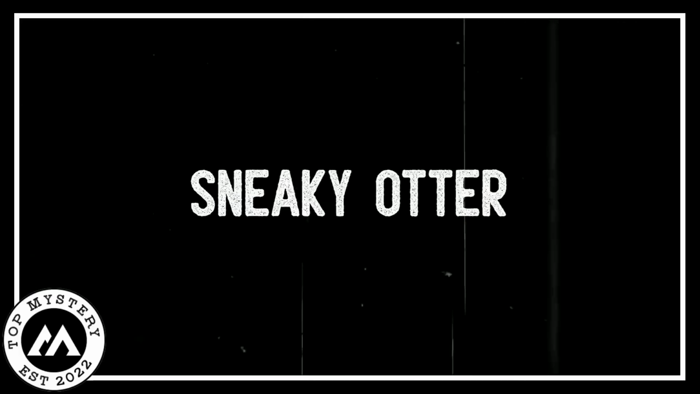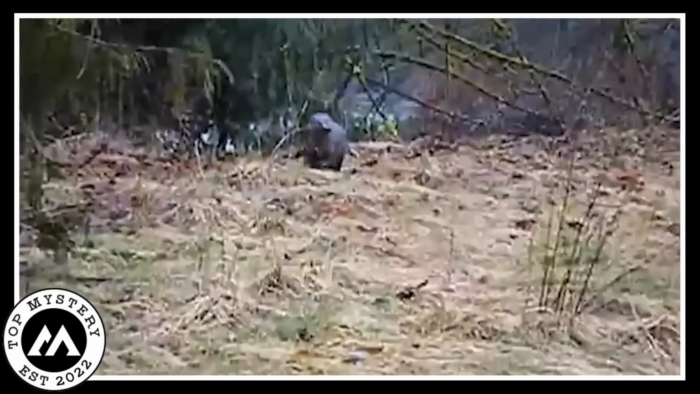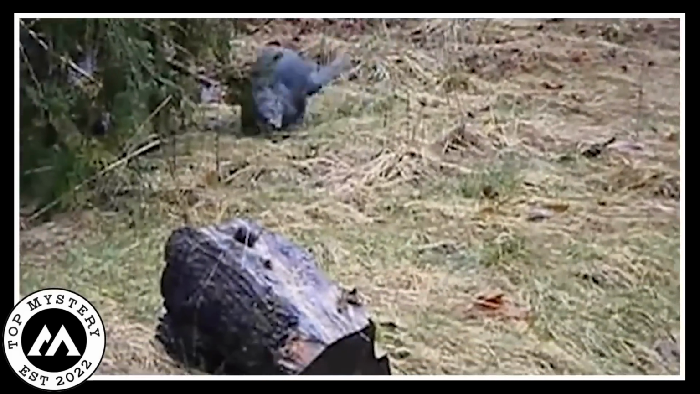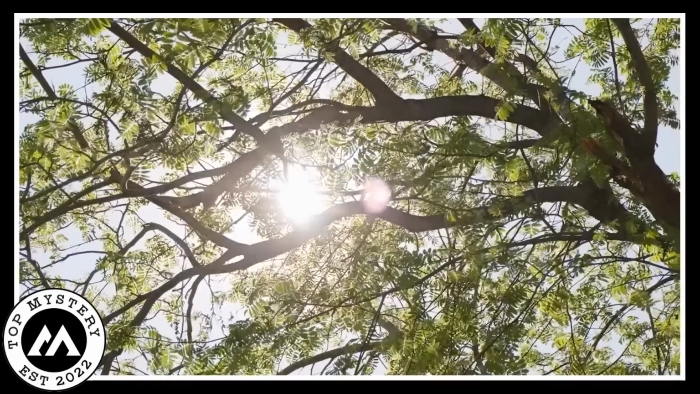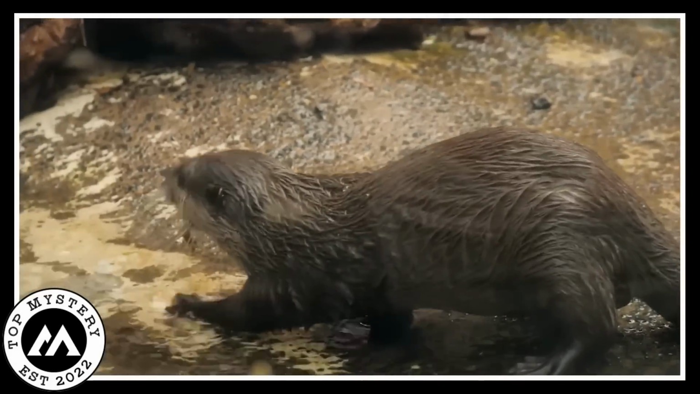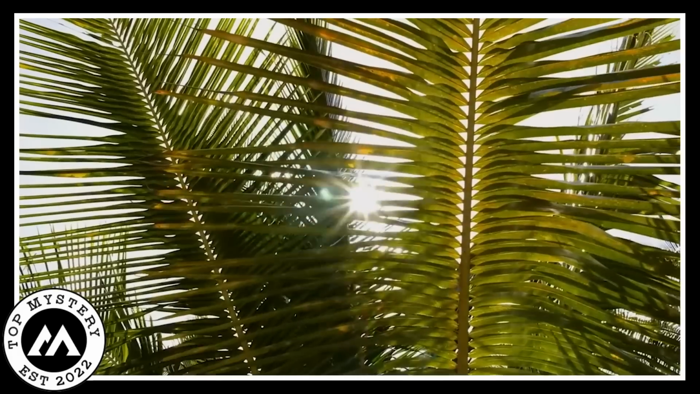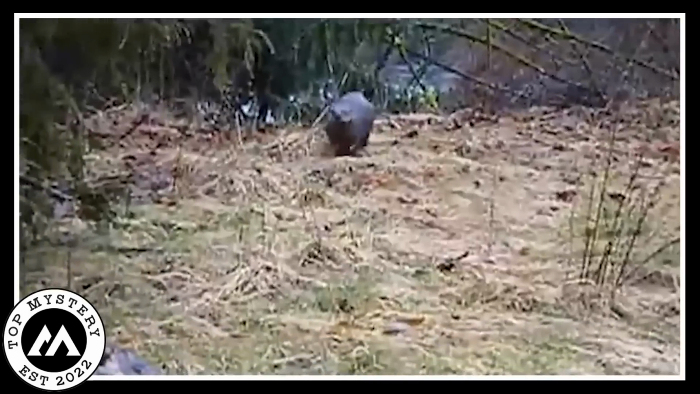Sneaky otter. In a mysterious forest where shadows whisper secrets, something sneaky happened in broad daylight. A camera quietly watched as a man and an otter had a strange encounter. Sunlight peeked through the old trees, and out popped an otter, its shiny fur looking like moonlight.